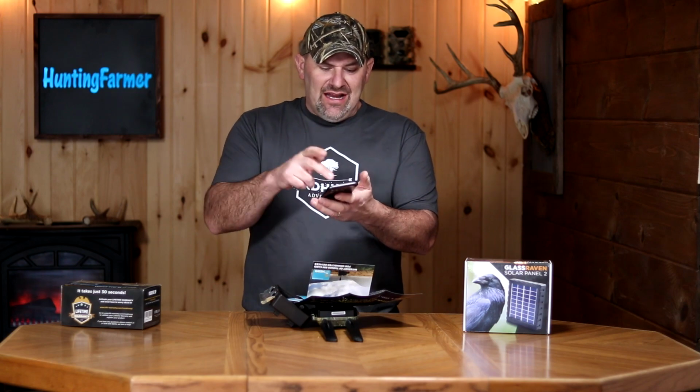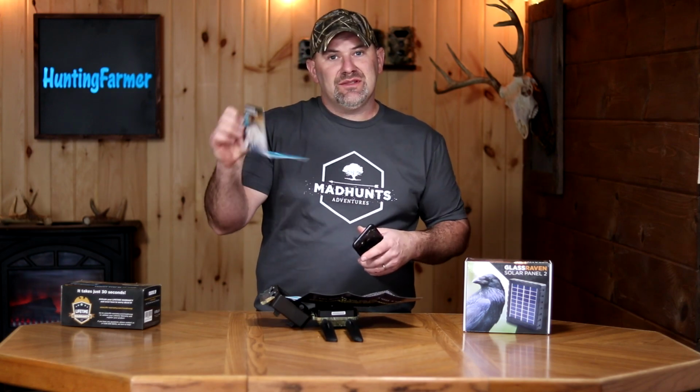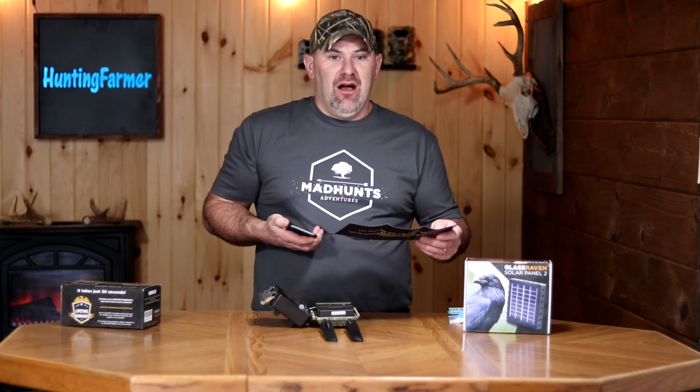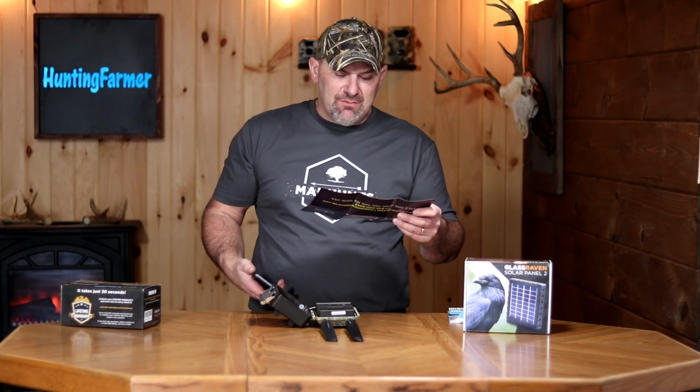I'm now on the Sim Hero website, and it says add new SIM. I can add the SIM number that's also included on this pamphlet. I'm going to do that next. So I'm finished with step one. I went to Sim Hero and registered my account, registered my SIM card with Sim Hero. That was step two. Step three says go into the camera's menu.